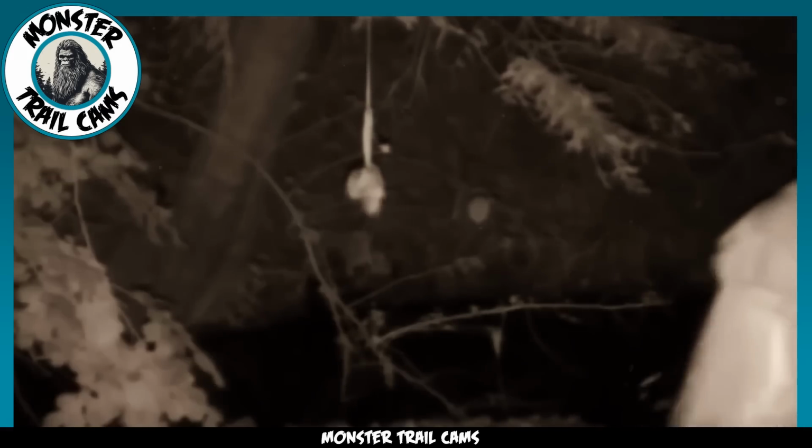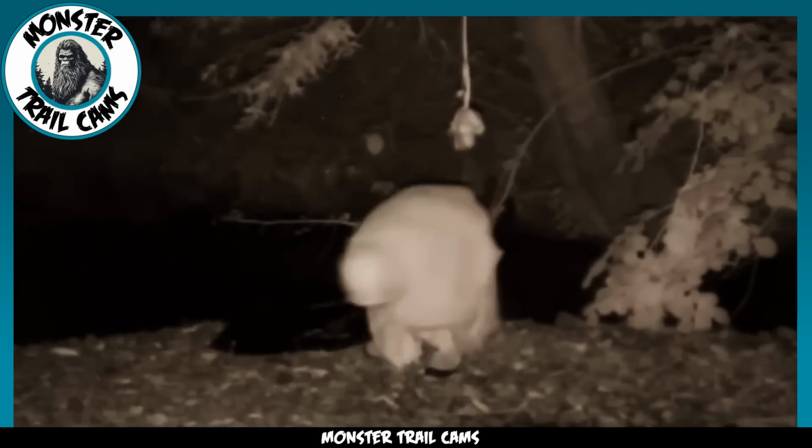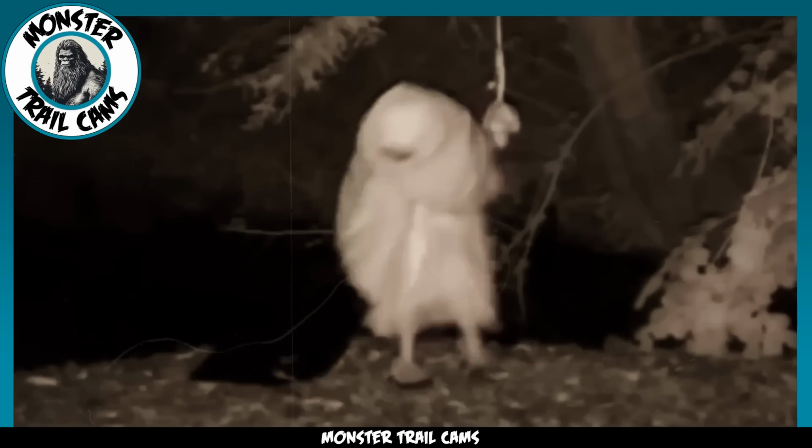Maybe the person in white was intending to save an animal from a terrible fate by investigating the bait to see if there was a wolf pit beneath it. Your guess is as good as mine on this one. This is definitely an odd capture, so much so that it might just be paranormal in nature. Sometimes reality is stranger than fiction. Let us know what you think in the comments.